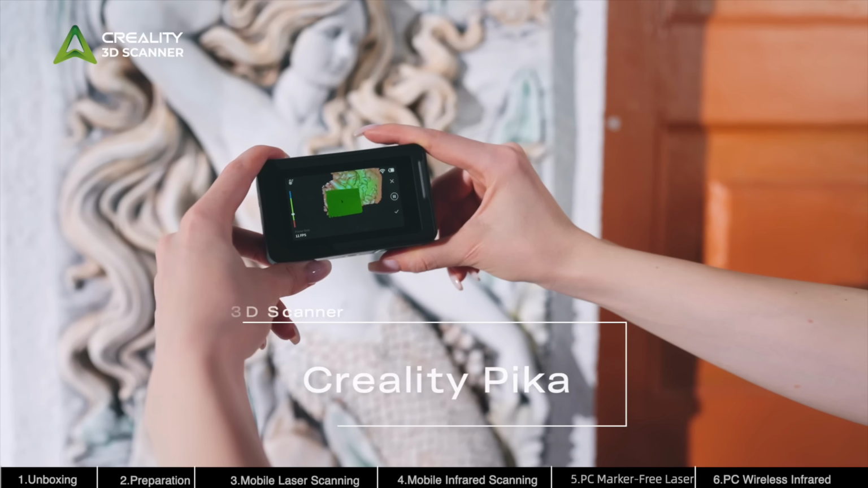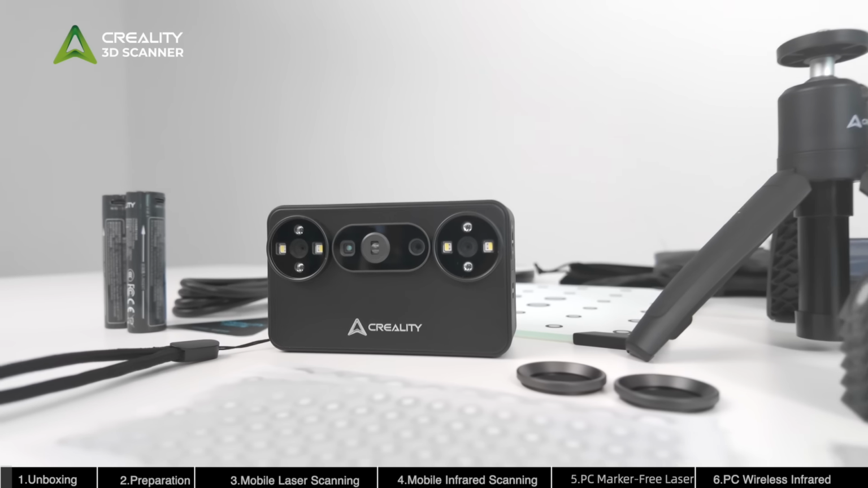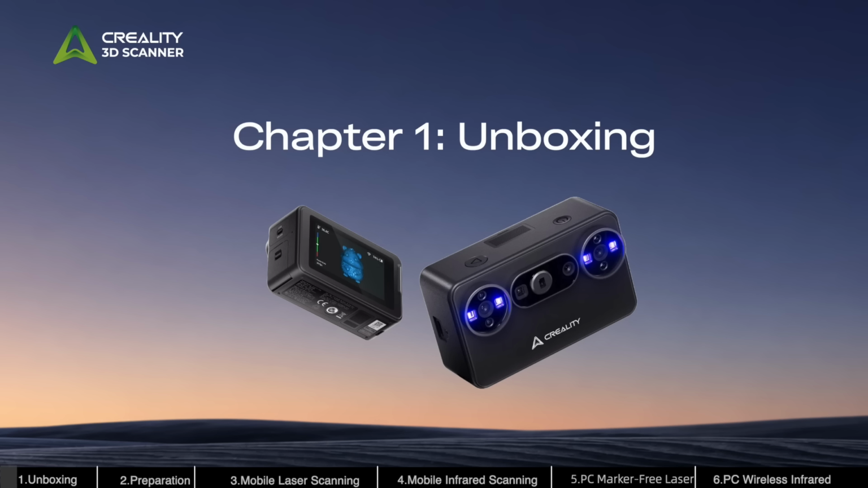Welcome to Creality Pika 3D Scanner. In this video, we will introduce the unboxing contents and demonstrate the basic scanning process.